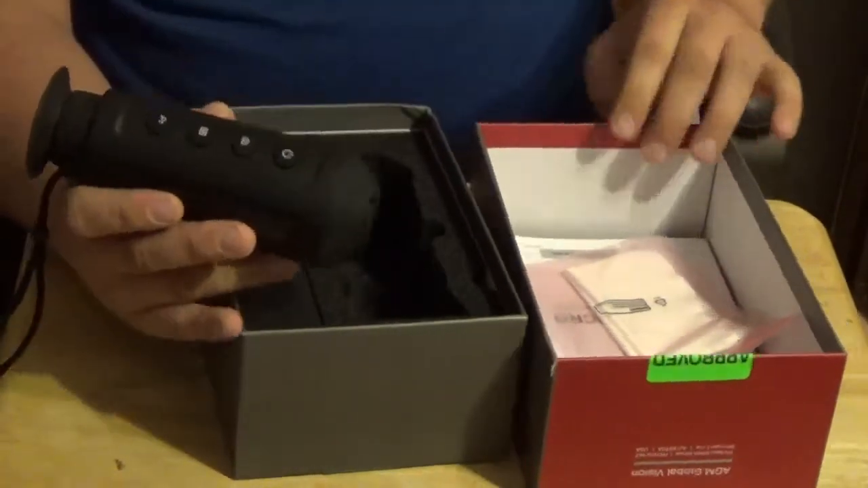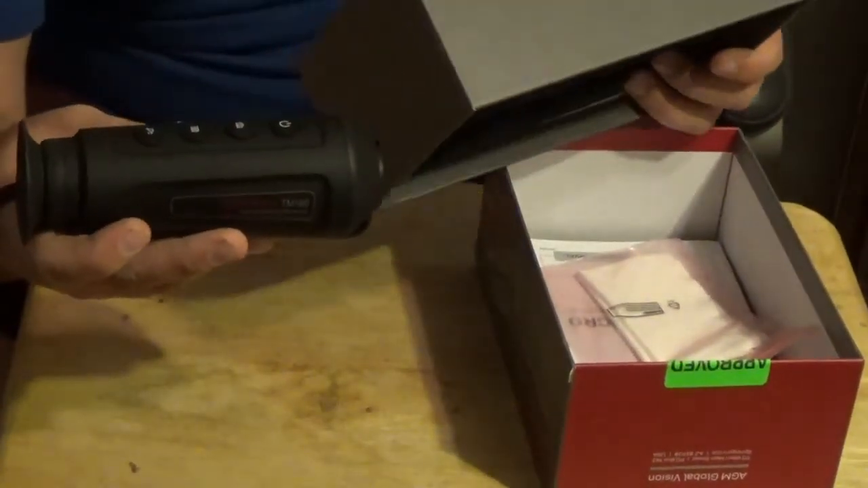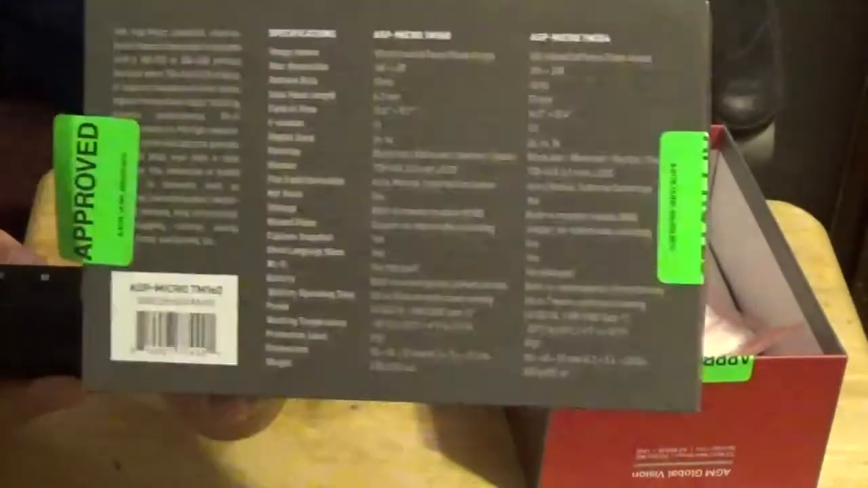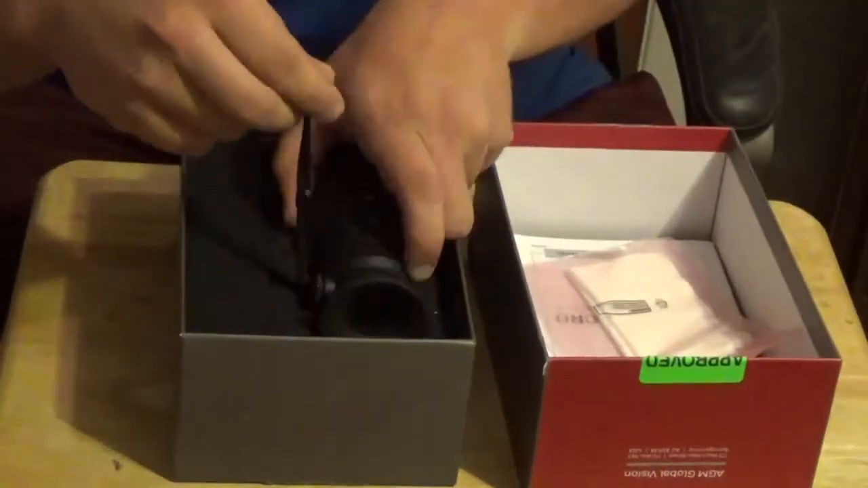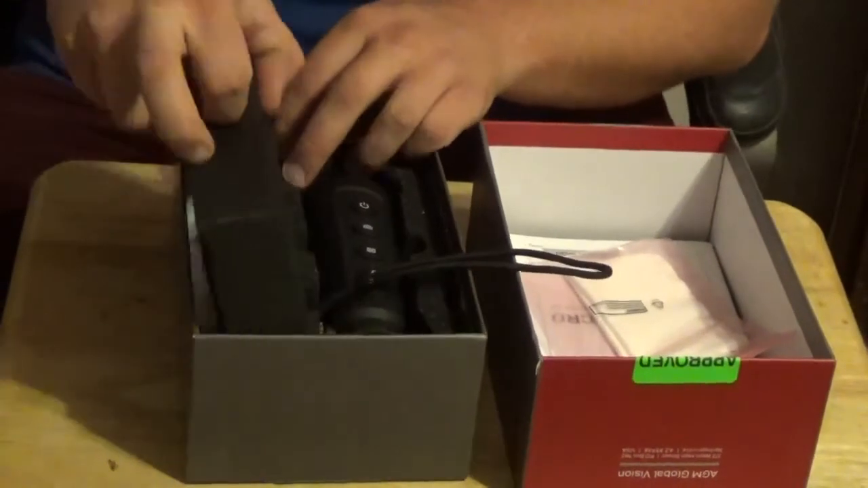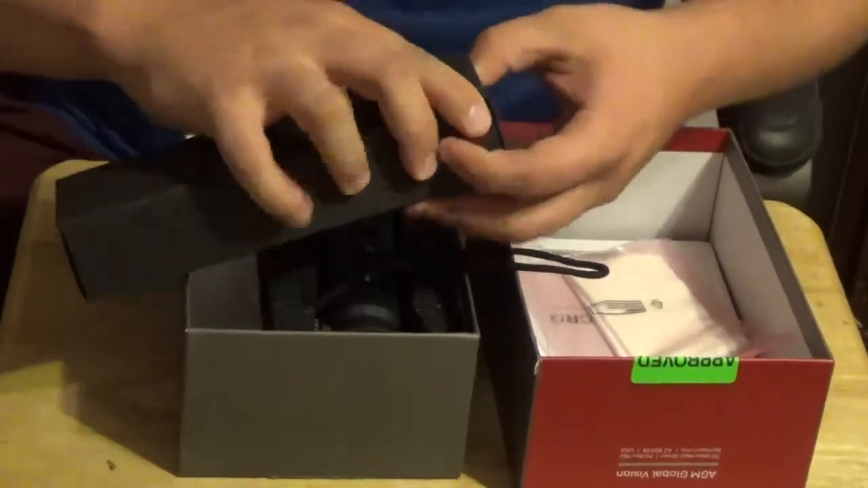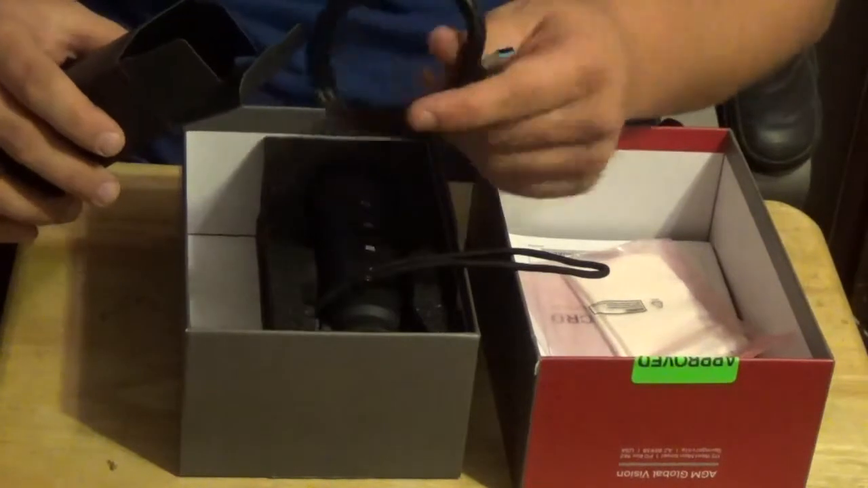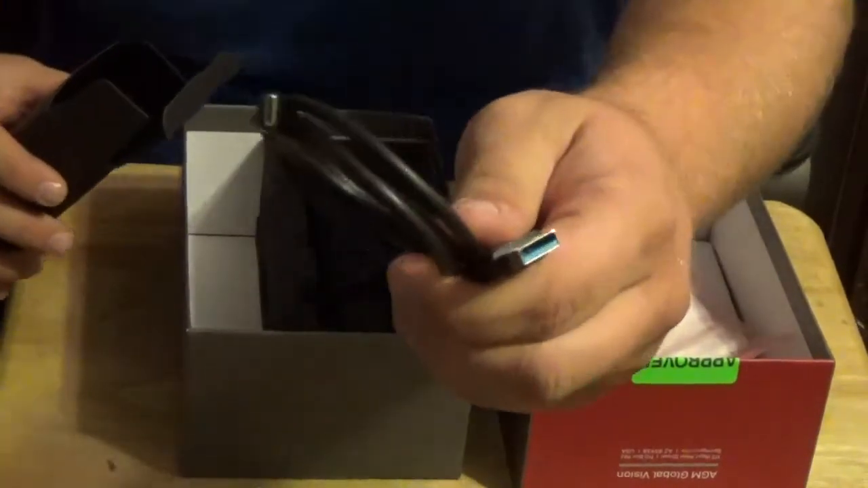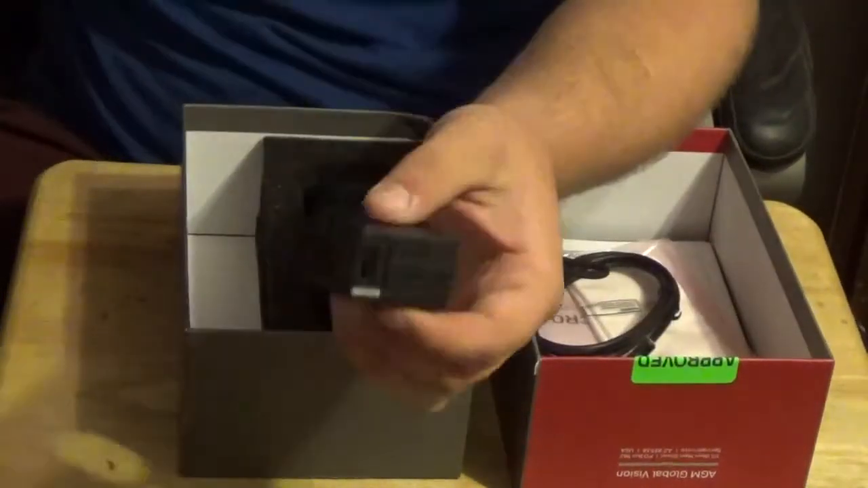I'm not going to get real in depth with the specifications on this thing. It's got them all on the back of the box right there, and I'm sure they're in the manual as well. This is mostly just seeing what's in the box. Alright, so another little box here. I'm guessing this has probably got the charger in it. Yep, there's your charger. Looks a lot like a GoPro charger. And a little brick for your charger.